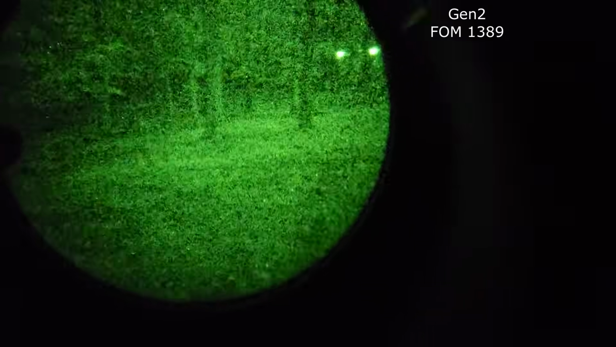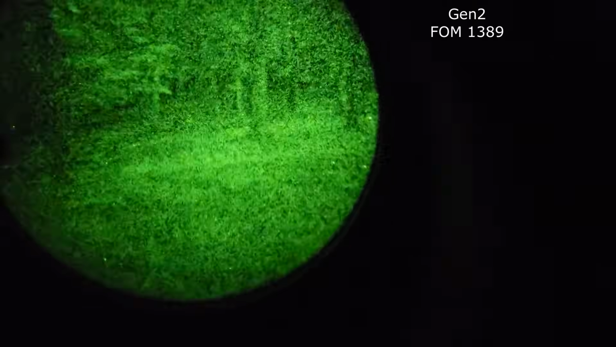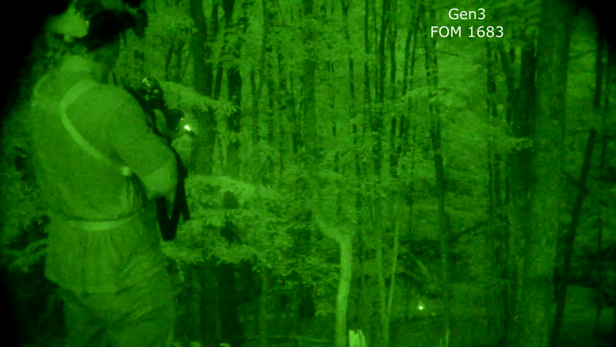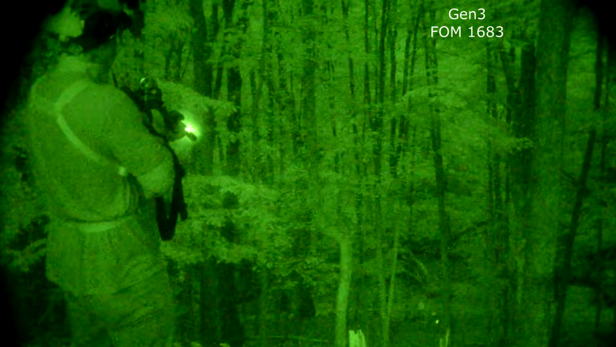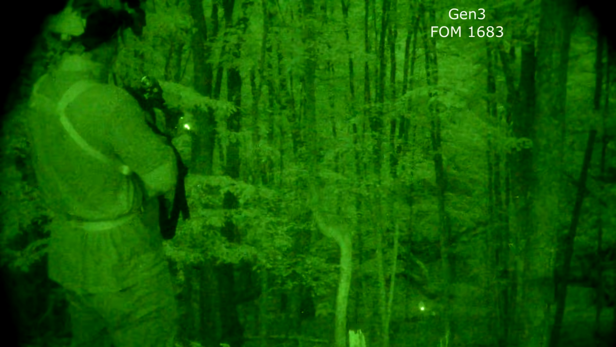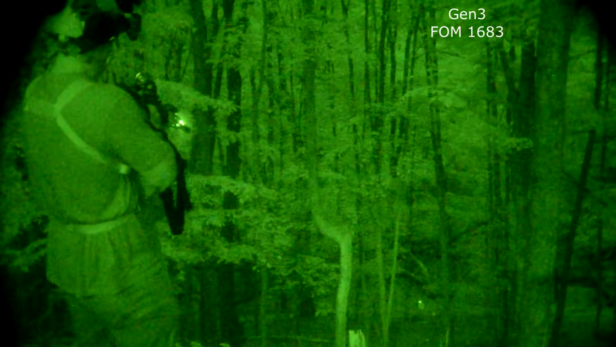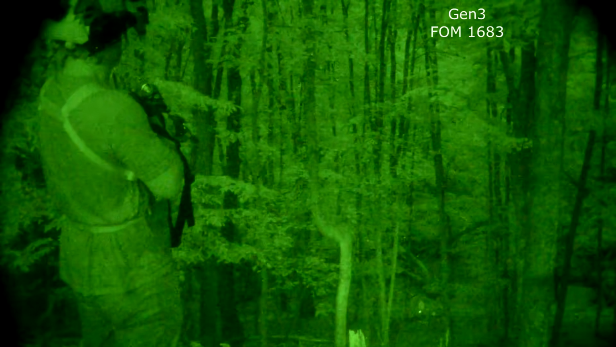The cameras that we use, whether it be a cell phone, the DSLR camera, or anything we use, always add so much grain and take away so much detail from what an analog night vision device is actually capable of doing. You really can't see the true performance of analog night vision unless you are looking right through it, whether you have it mounted on your head.